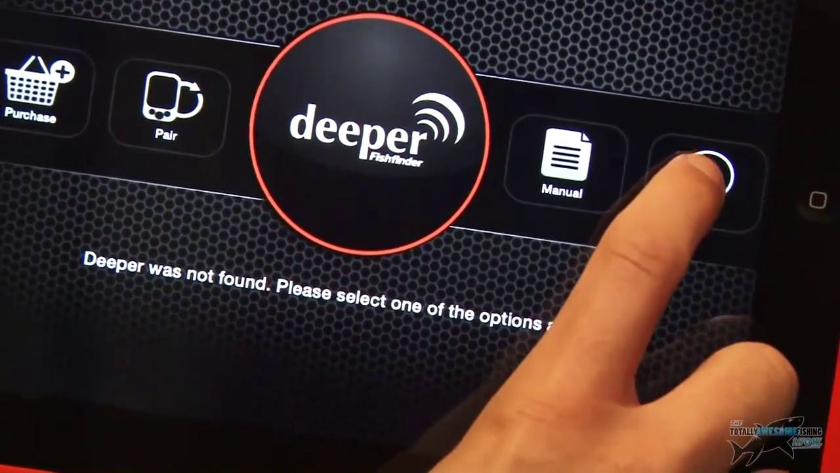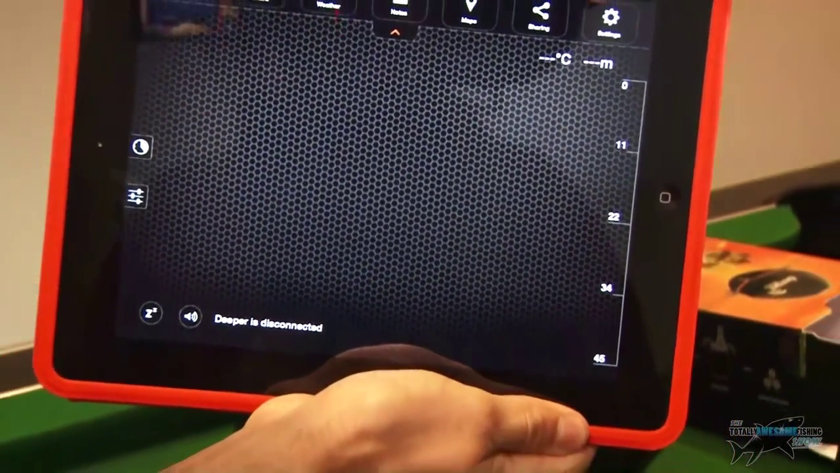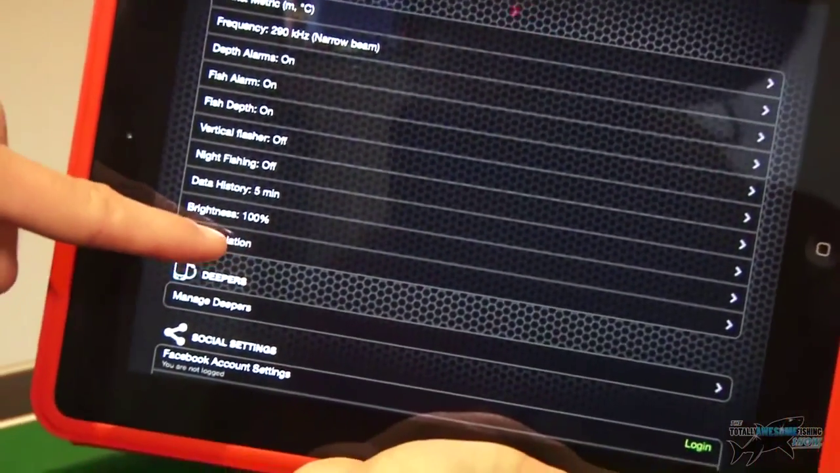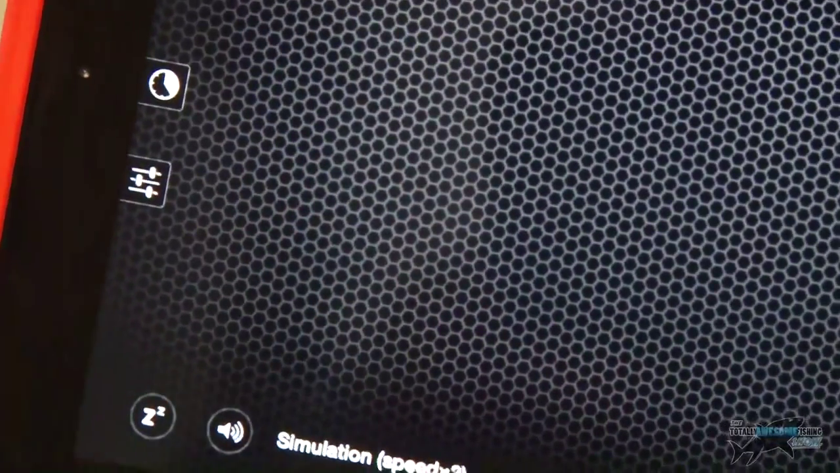So I'm going over to Start over here, and this is great. If I go to Settings in the top right hand corner, up here, and then scroll down, just at the bottom here I can see the words Run Simulation. So I'm going to press Run Simulation, and it's coming through here. I can already see depth reading 7.2 meters up here, 7 meters.